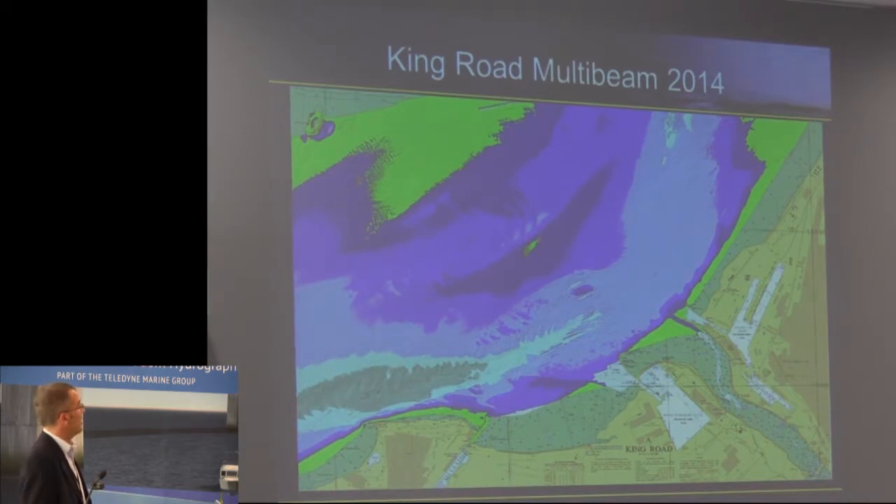So, a very mobile environment. And that blue area that was there in 2013 had gone in 2014. In 2013 we'd found that 1.3 million cubic metres of sand had moved in 3 months. We don't know why. Went back through the records, it hadn't done that for 20 years. It's a very fickle area, this, which is why our multi-beam system is a very, very useful tool.